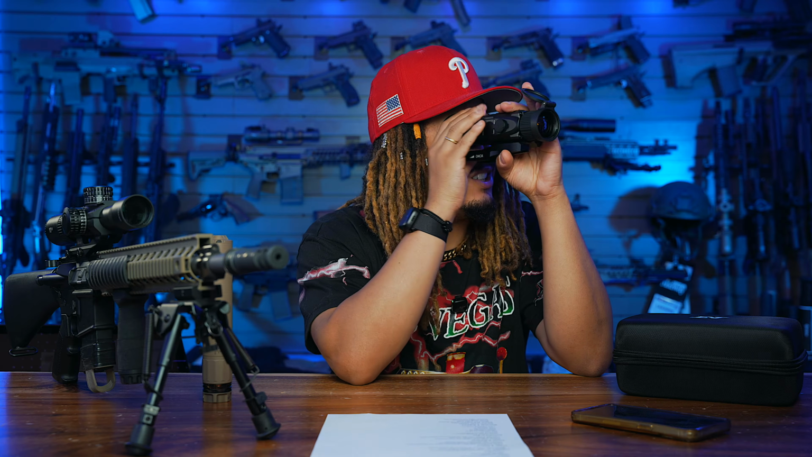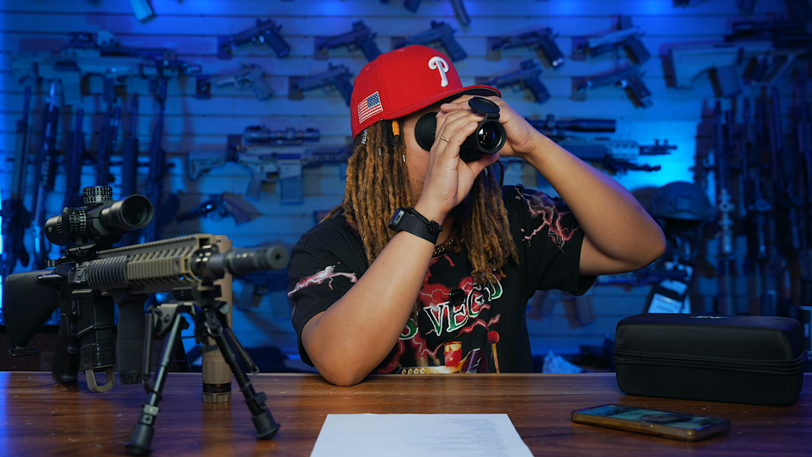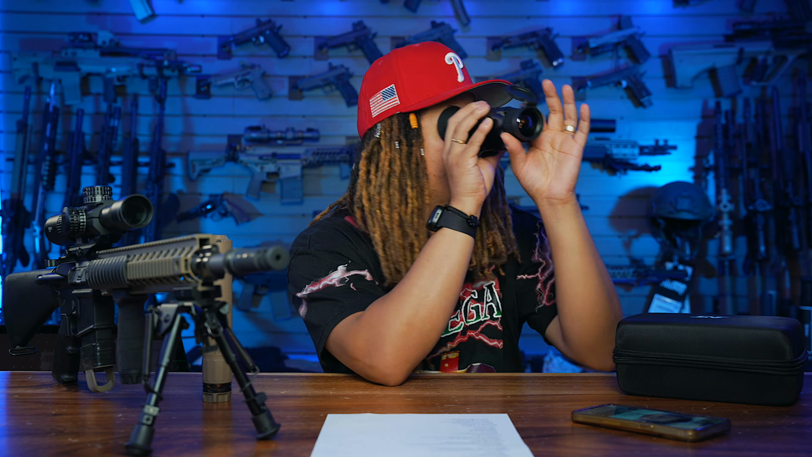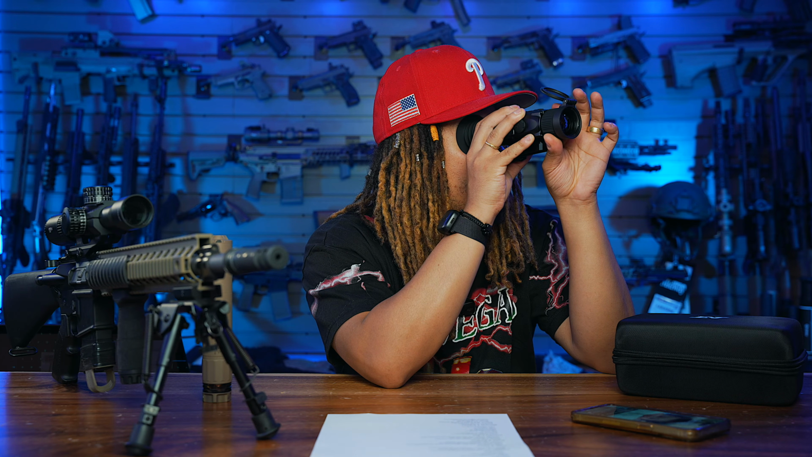All right, so we are on low battery, it says. Got you, we got you. All right, so we're gonna focus in here. So you got the ocular focus, and then of course, the more detailed focus. This ocular focus is basically for me being able to see the screen inside here, and then this is for the focus of the specifics and the details of what I'm looking at around the room.